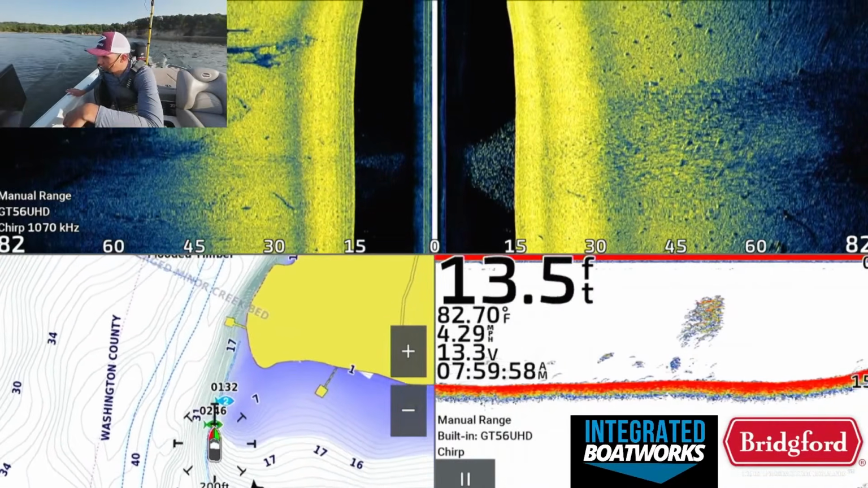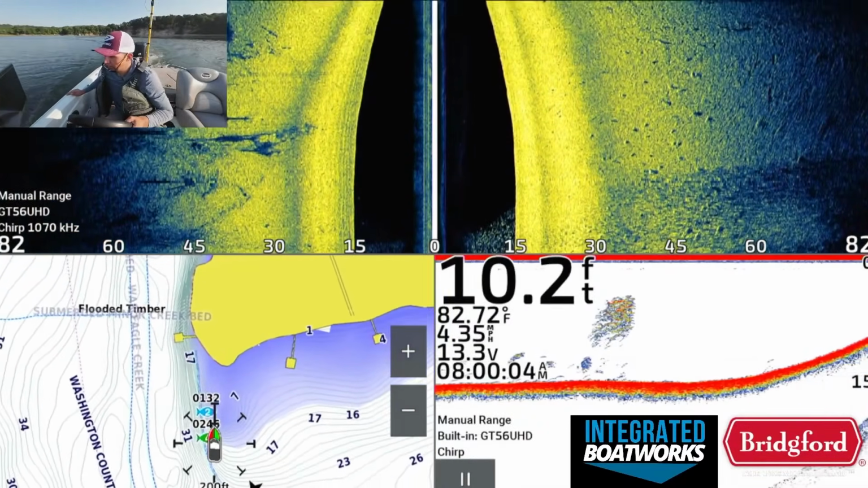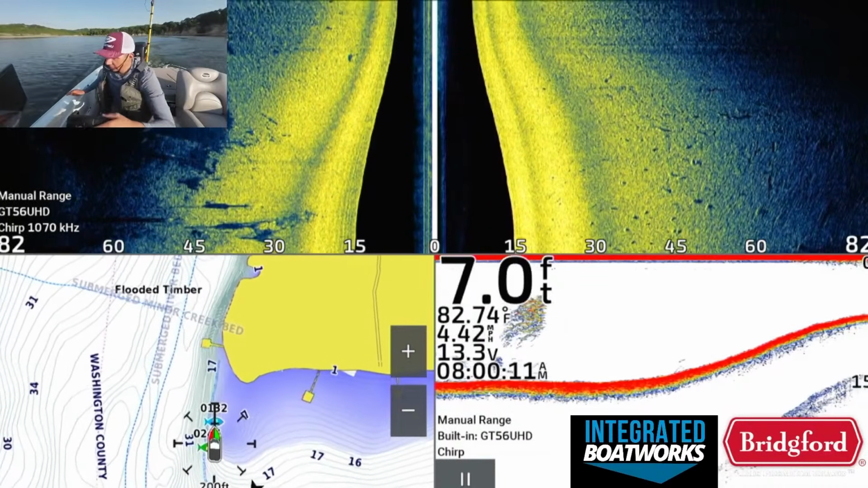Very dubious. There's a lot of gar I can see on side scan. There's a bunch of just junk on this point. Not to say you can't catch bass out of that, but it doesn't look that great, to be honest.